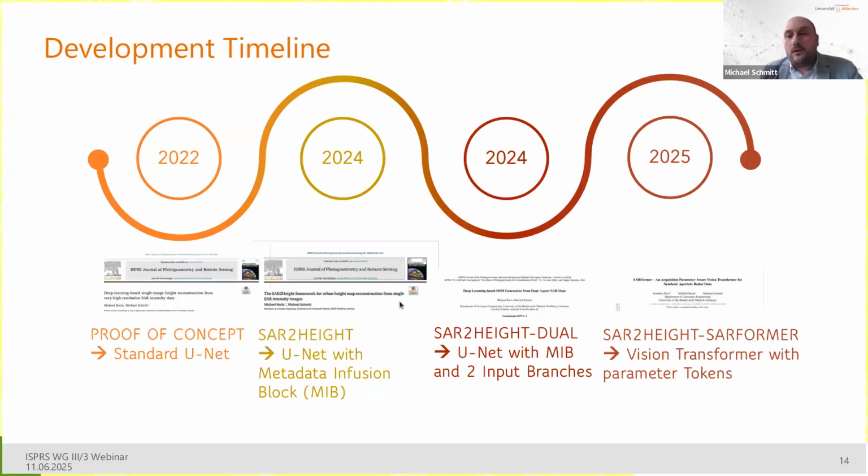We started to work on the whole problem scenario around 2021. And in 2022, we finally were able to publish our first paper in the ISPRS journal, which was basically merely a proof of concept illustrating that it's possible to infer height using deep learning from single SAR intensity images, and we used a standard UNet for that. So here, maybe to self-confirm my hypothesis earlier, UNets are really a go-to solution.